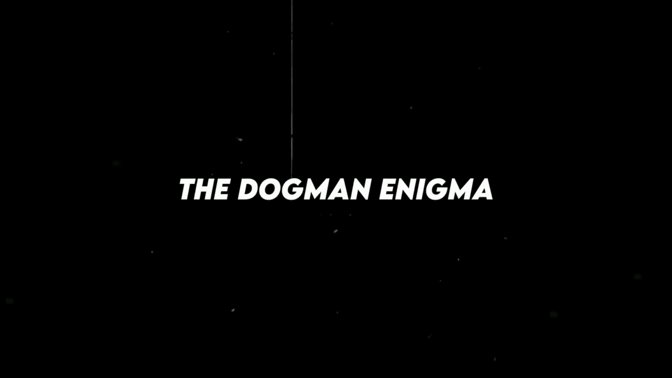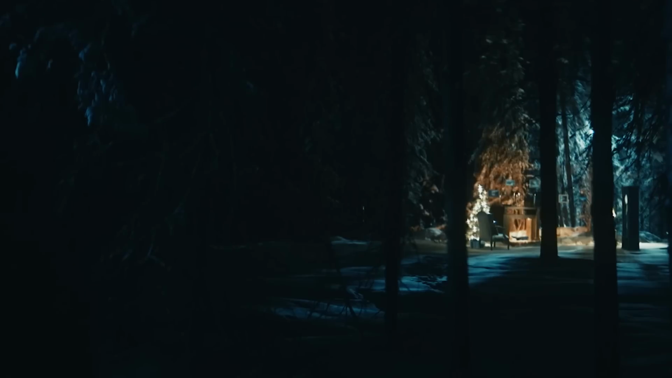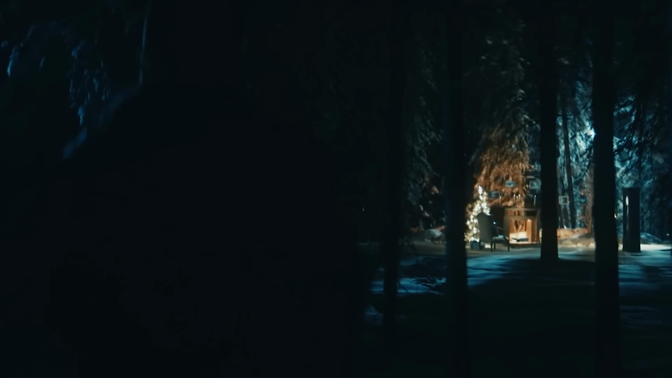The Dogman Enigma. A chance encounter in a forest awakens a fascinating mystery. A hiker's curious gaze falls upon a black, hairy creature, calmly traversing the landscape on 2 feet. With camera in hand, he captures the unsettling yet intriguing moment. The footage is eerie yet captivating, leaving us wondering, what is this creature?